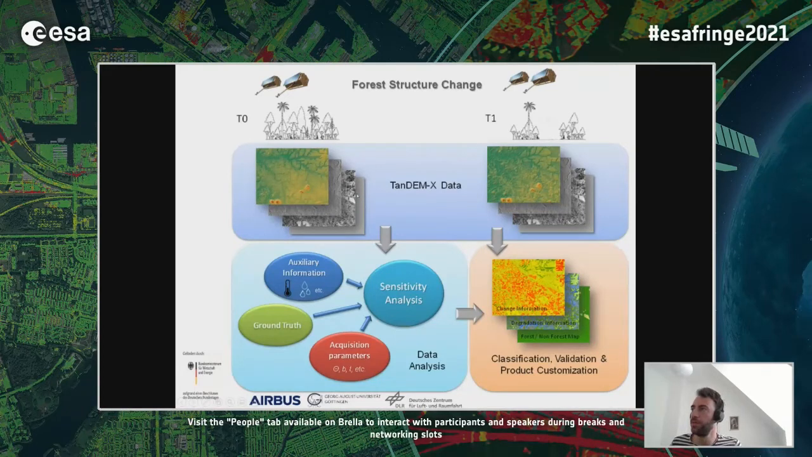Therefore, we set up a project and a workflow which can look like this. We have a TanDEM-X acquisition at time step 0, where the forest is still intact. We then create, according to the TanDEM-X DLR processor, the InSAR height with a lot of additional auxiliary information. We do this again at a later time step, where we assume there is a change. And we now compare these two types of information.